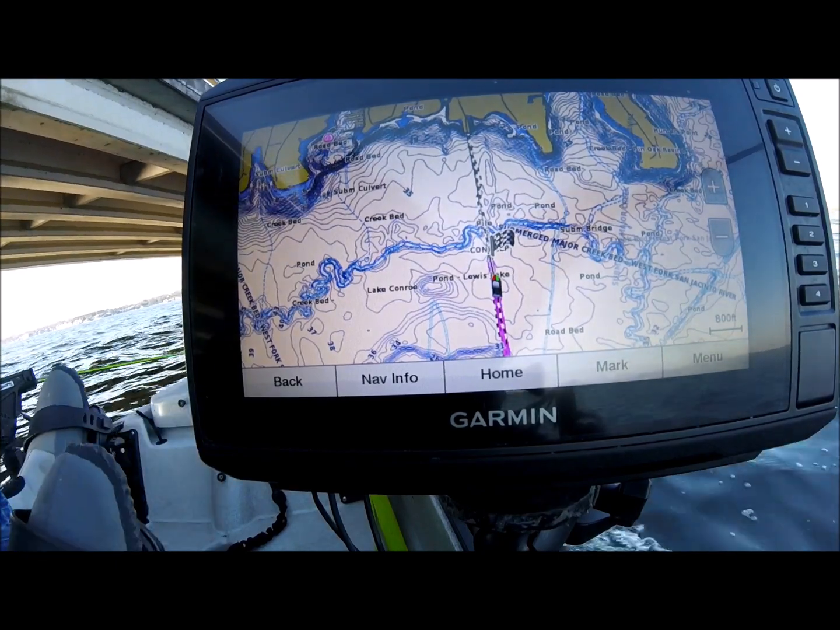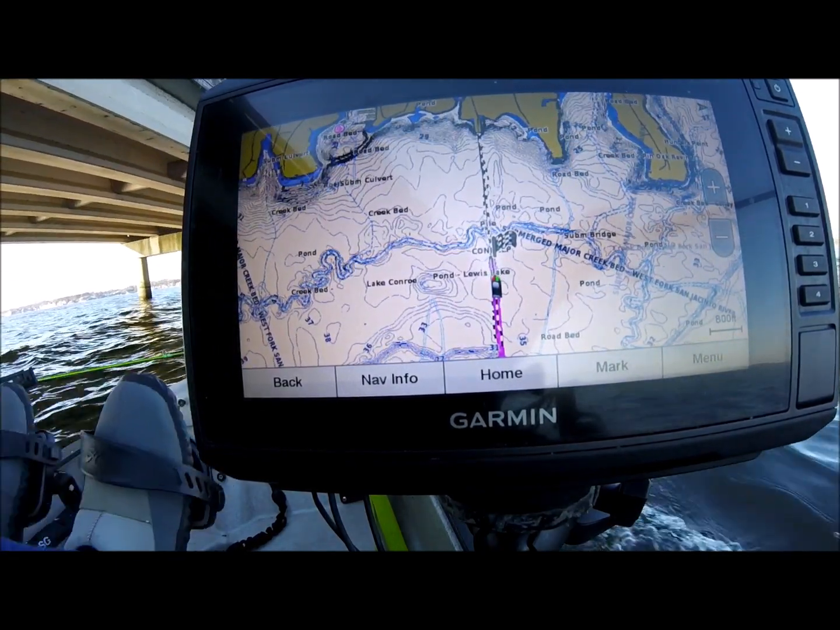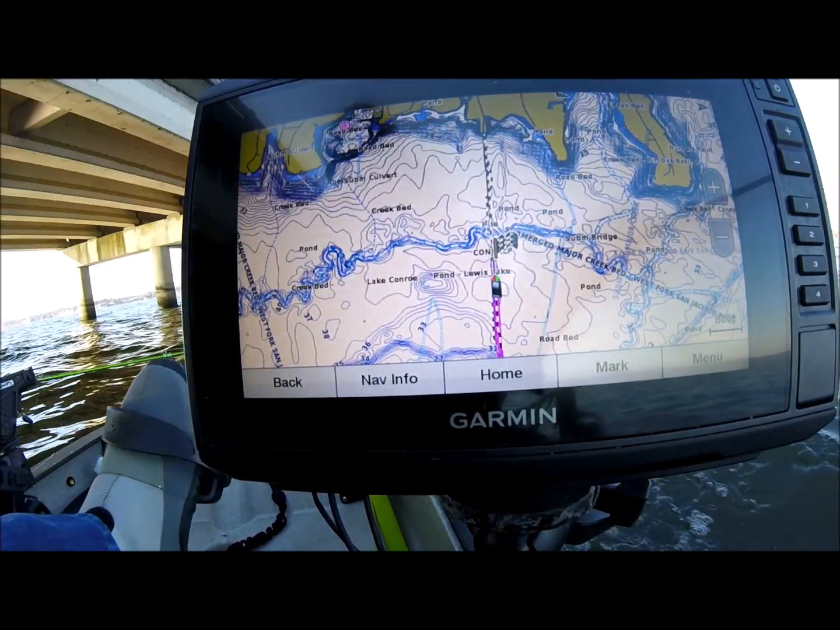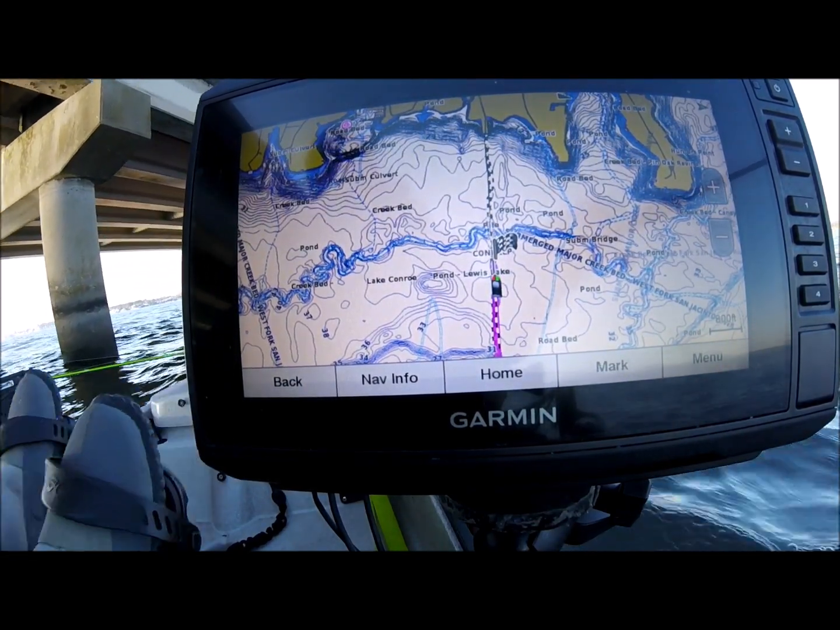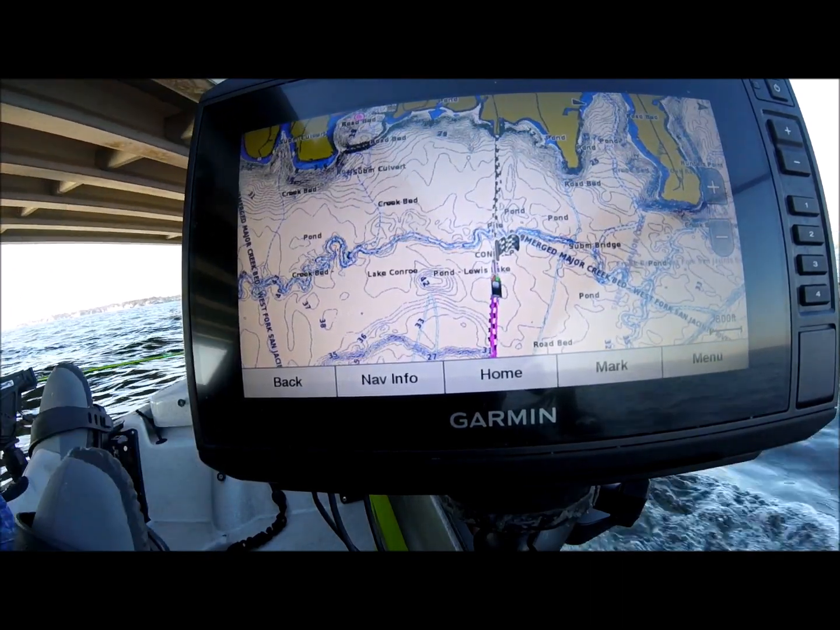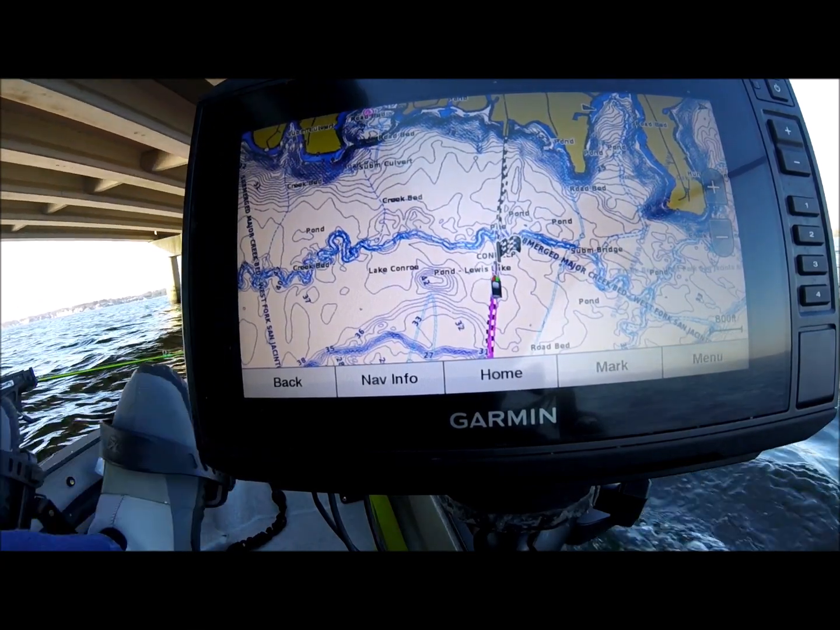Turned the camera off for a little while. I turn it back on now, and I'm getting a little bit closer. But I can see I'm just a little ways from the river channel where I'm going, that checkered line. So I'm just gonna fish my way in that direction. Maybe they're just off the river channel. So that's one good thing.